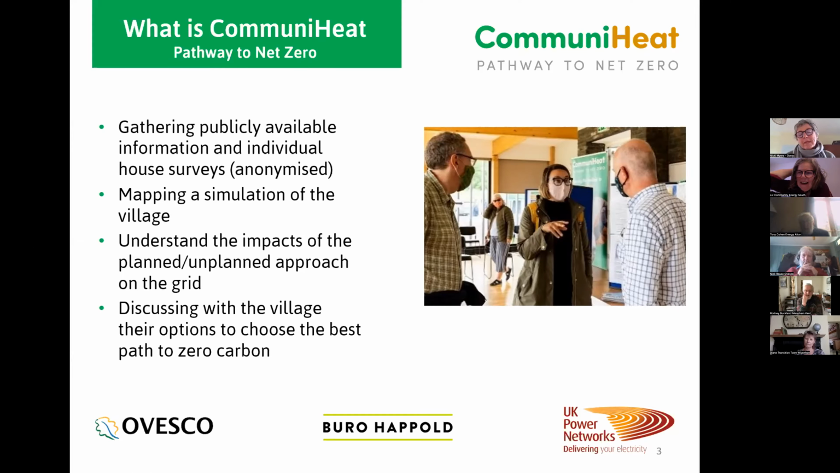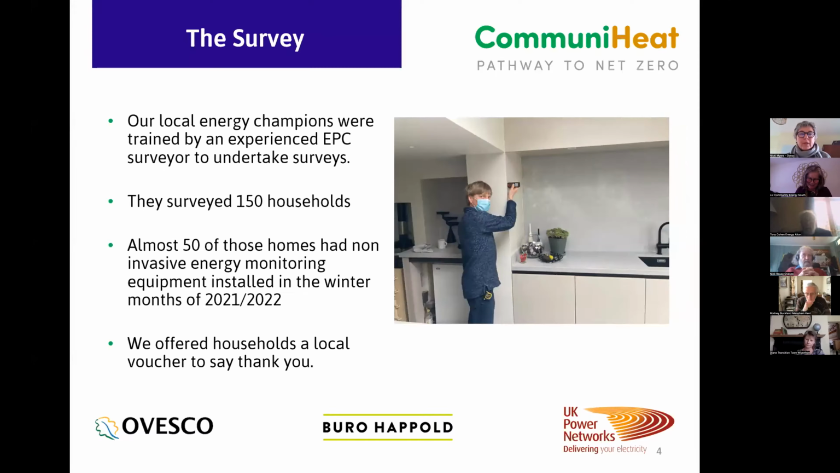So we have basically been talking with the village and discussing with the village how this transition impacts them and to choose the best path to zero carbon. Part of the work that we did for this project, we identified local energy champions in the village because we wanted to survey some of the houses to really understand the energy use. So we asked them to be trained up by an experienced EPC surveyor from Forest Row Energy, and there he is, that's Frank, surveying a house with a mask on, so you can tell it's in the last 2 years.